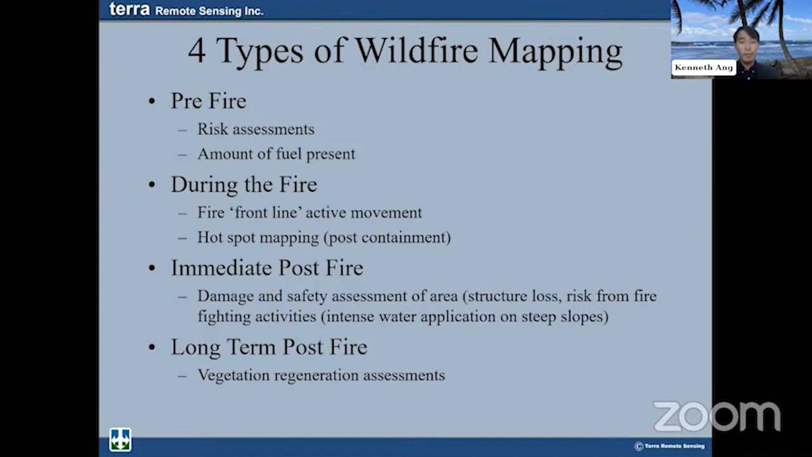And then the immediate post-fire, that's where we'll be mostly concentrating today's presentation. It's the damage and safety assessment of an area. So what are we looking at there? Structure loss, risk from firefighting activities, like intense water applications. And